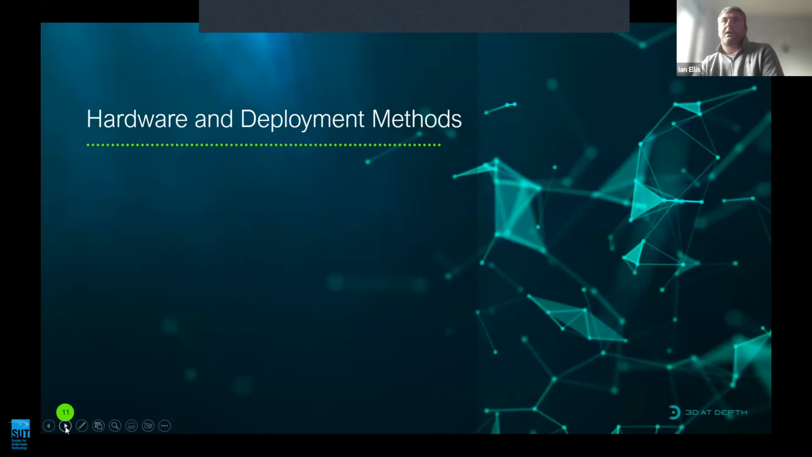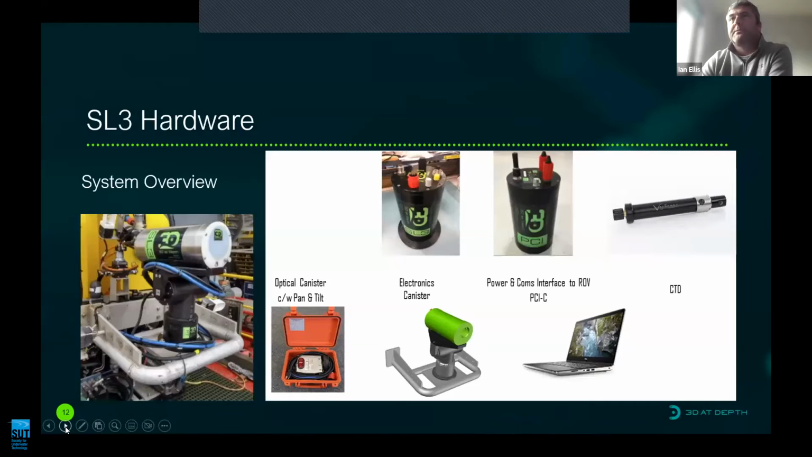So moving into our hardware and how we deploy it into the water. This is our optical canister mounted on a mechanical pan and tilt unit on a work-class ROV. We have a couple of electronics canisters. We use a conductivity, temperature and density sensor to profile the water column parameters that influence our range accuracy. And we have all the typical deck test units, mounting frames. But our operator sits at a laptop and commands and controls the sensor through internet or fiber communications channels.